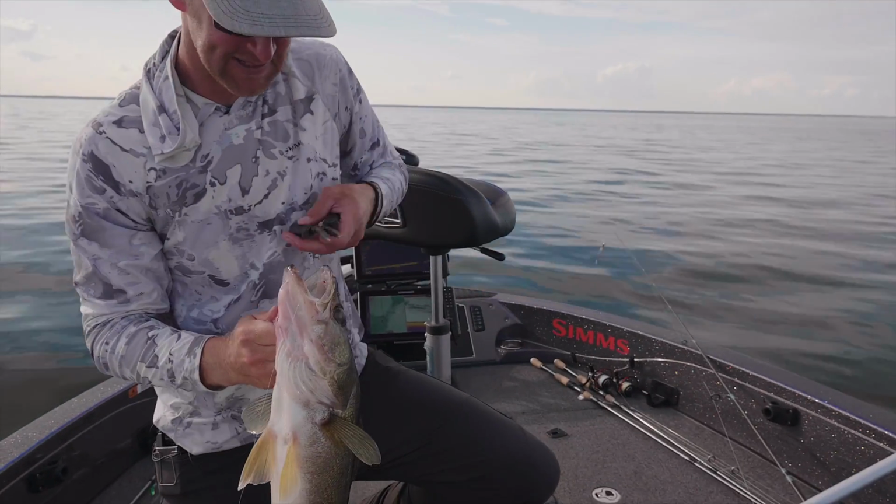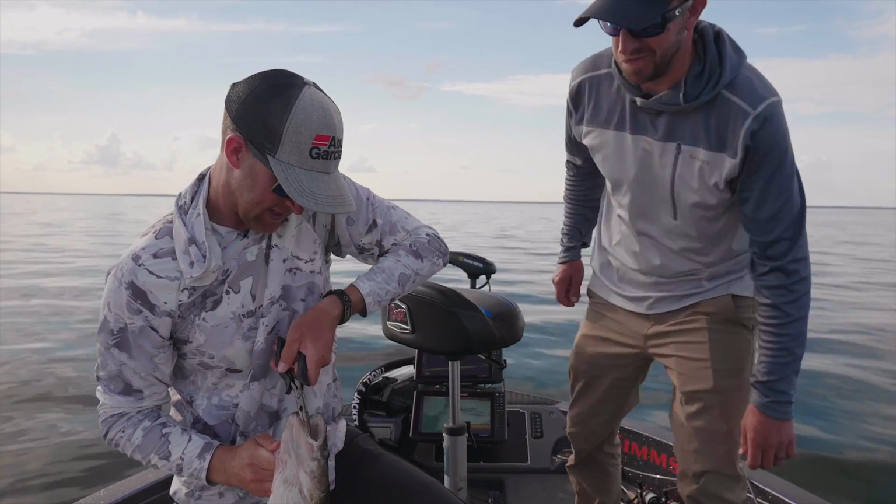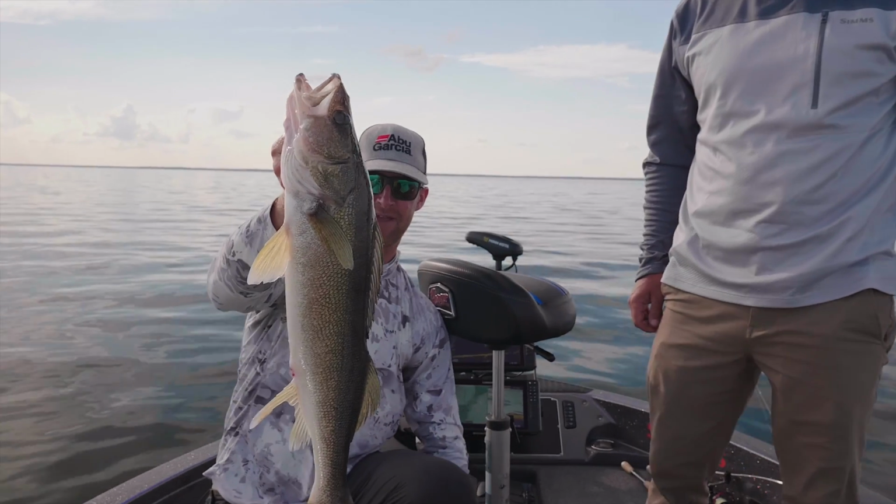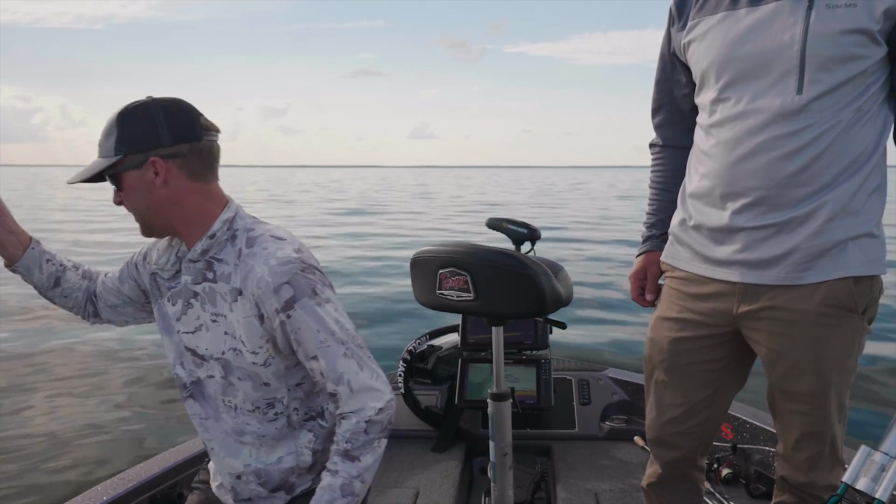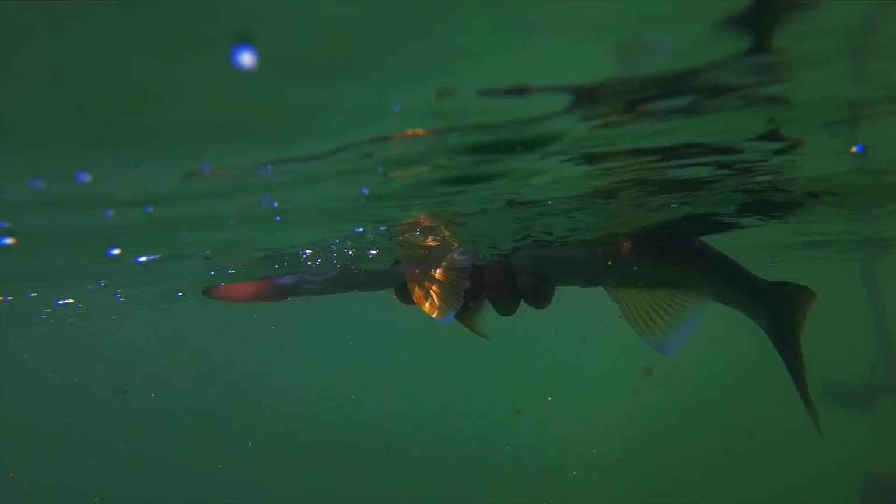I can't wait to use this in a tournament when these things are like 9-pounders acting the same way. Little power minnow and a really big walleye. All right, I think it's your turn, buddy. What a hog.